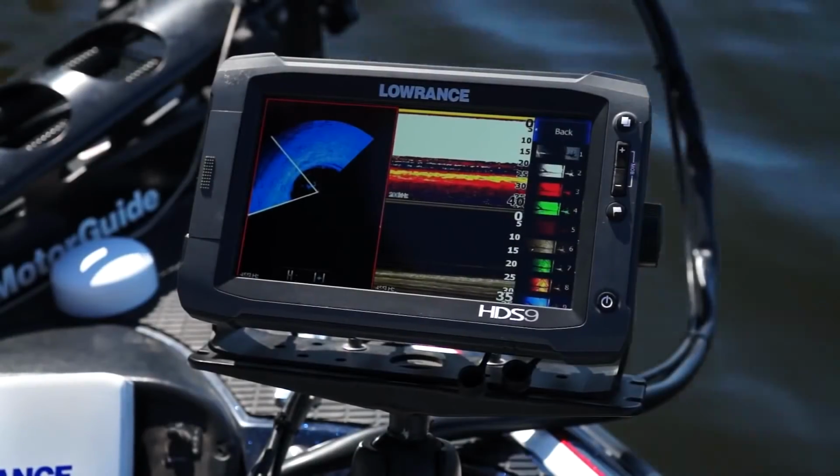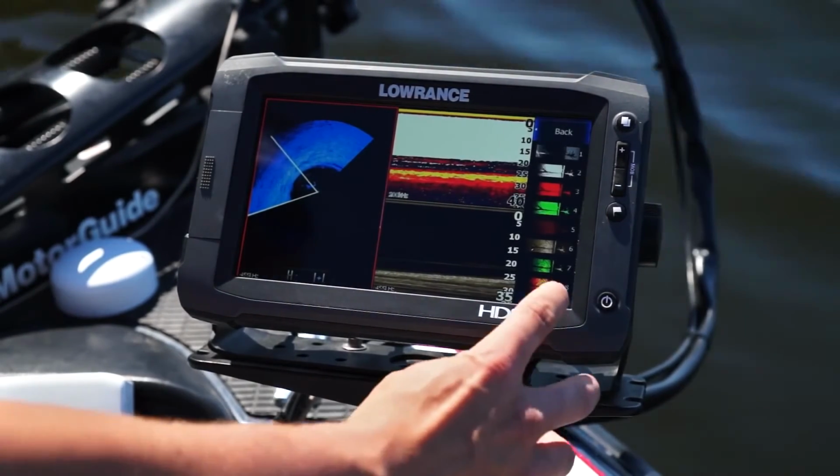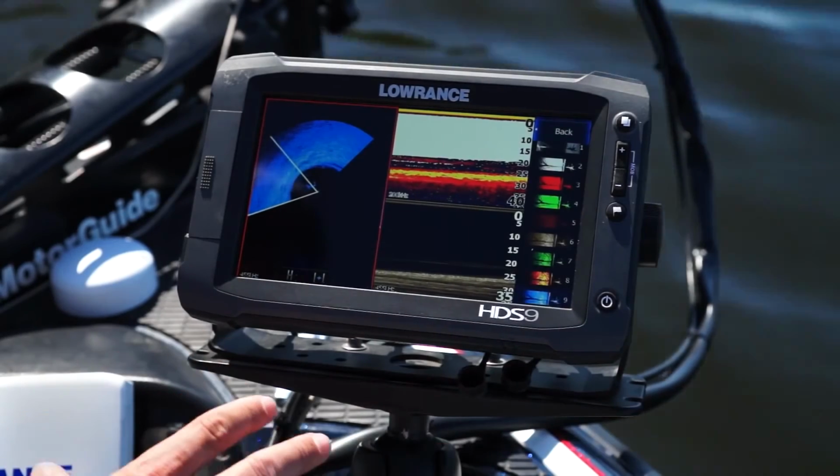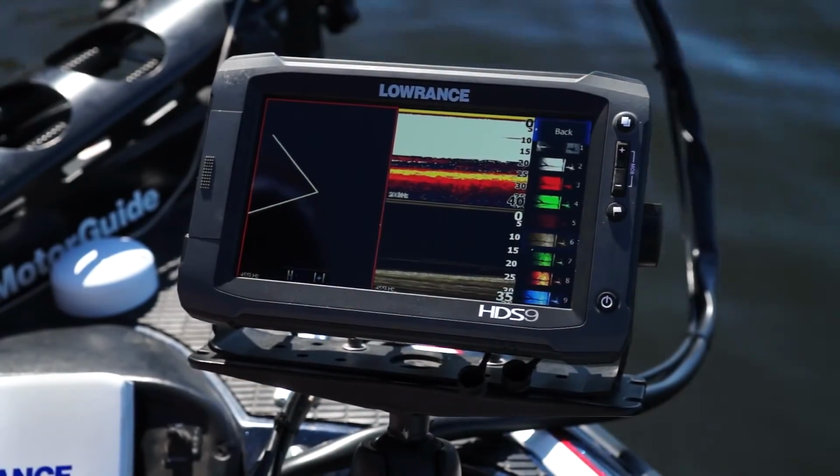SpotlightScan Sonar has 9 different color palettes to choose from. There's a few different ones that are my favorite. This blue and black is really good at marking shadows, but number 6 is my favorite for getting the highest detail possible.